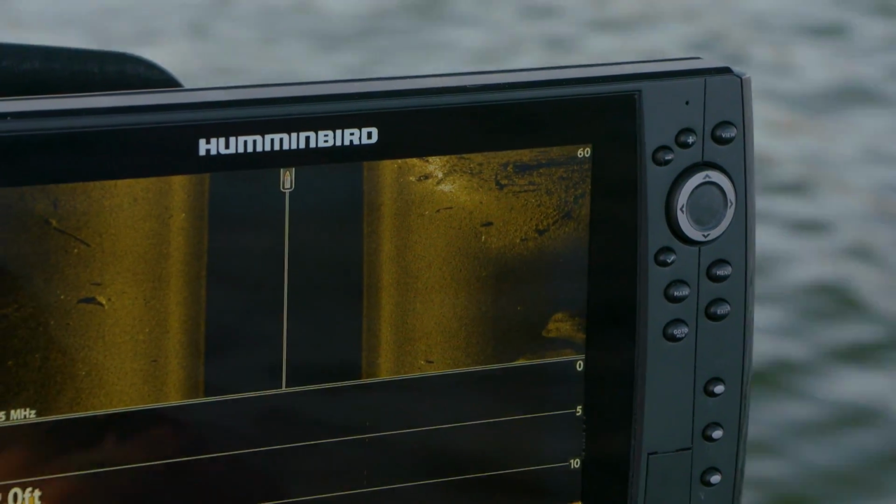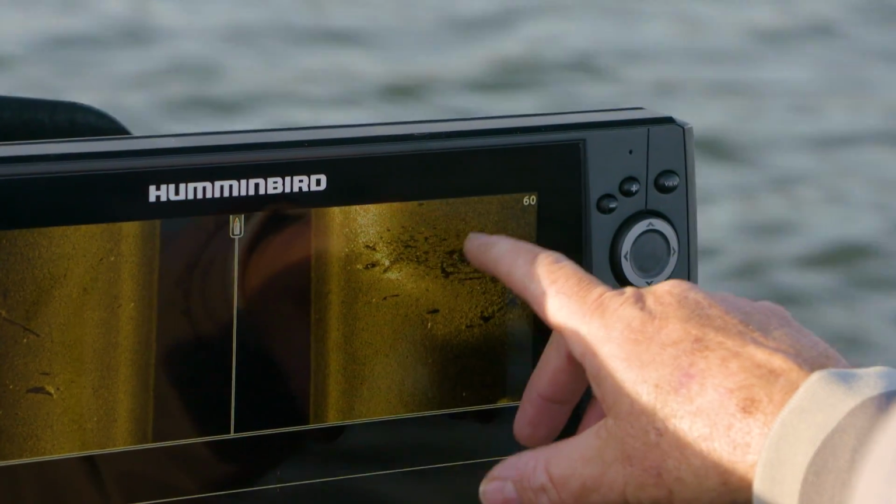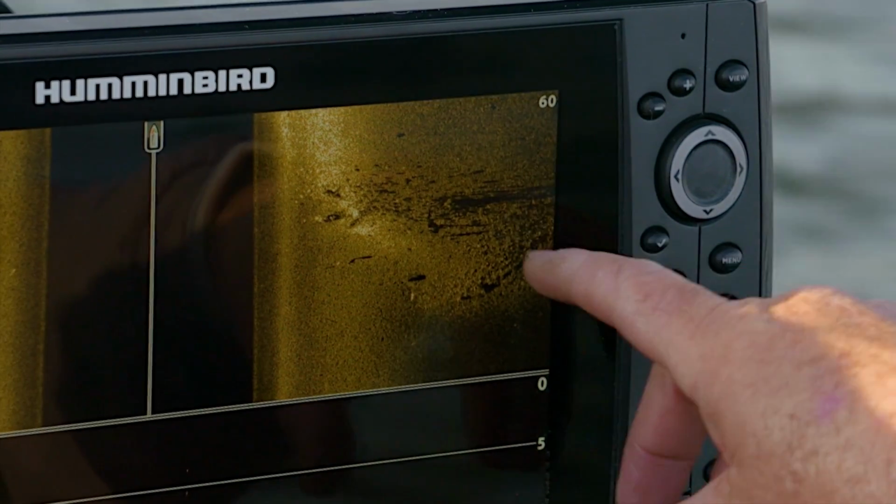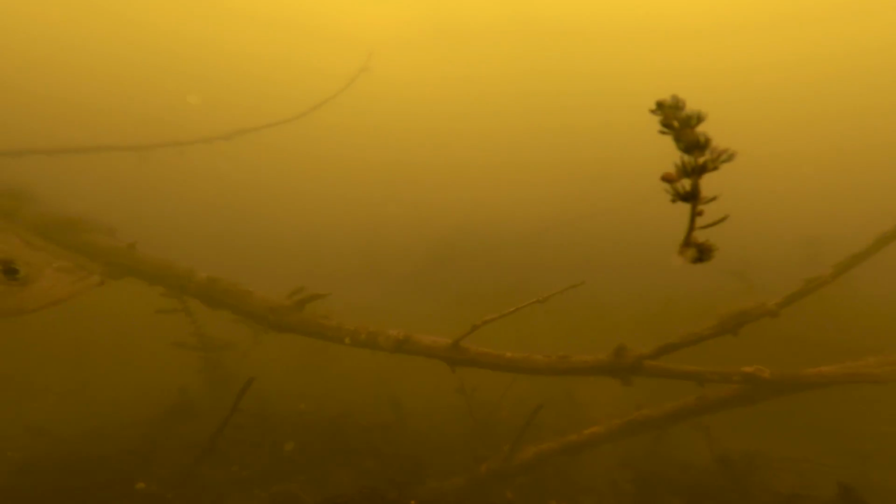Oh yeah, there's fish on this. We're a little bit farther away, but you can see a lot of shadows right there that's all around. There's a little brush right there, and looks like there's crappie kind of scattered all around it. Probably gonna be a good place to start.